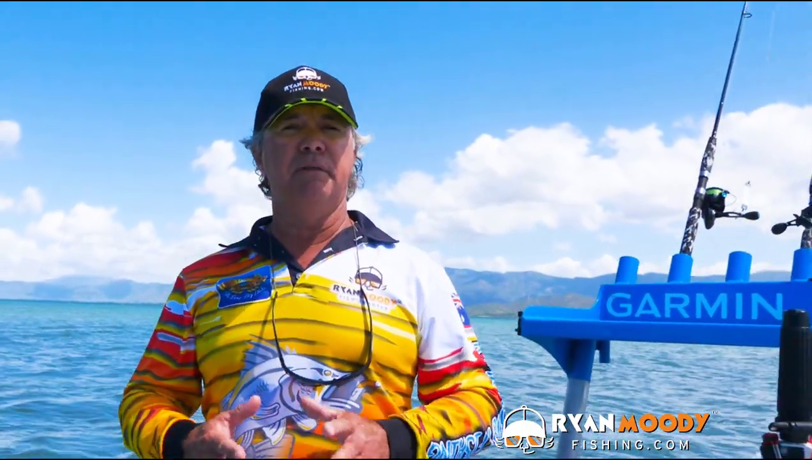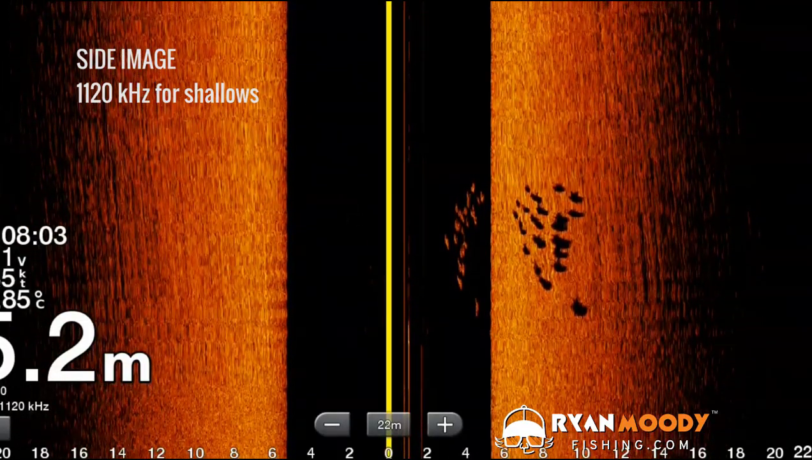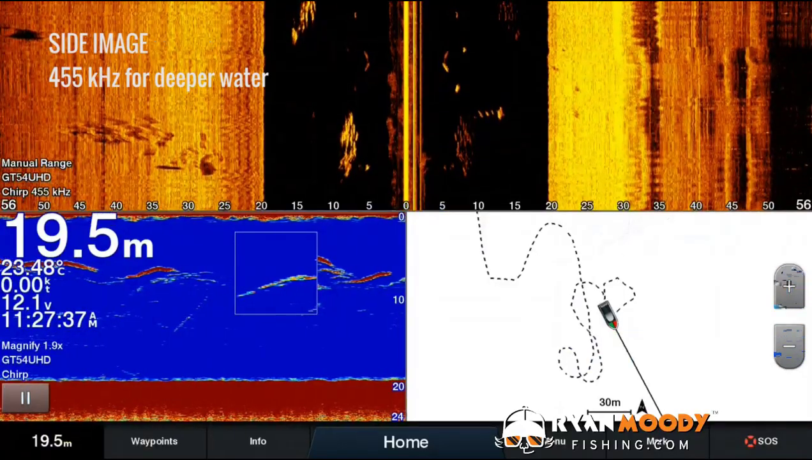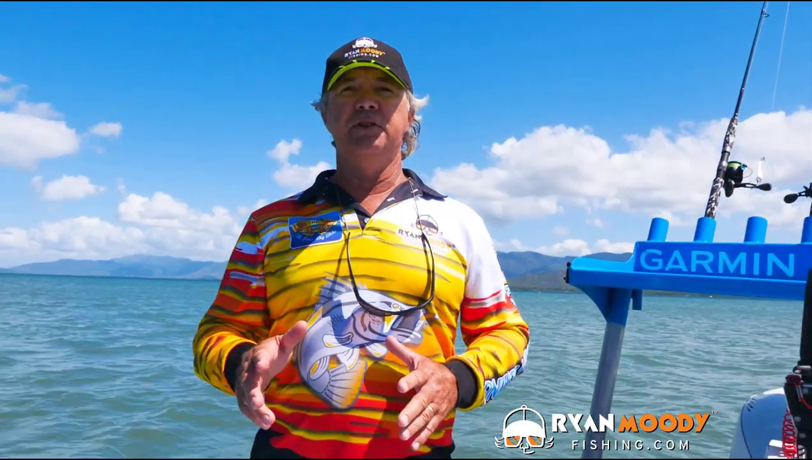For searching, the side imager frequencies on the unit include 1120 kHz ultra high definition for super clear resolution and target separation in those shallower estuaries and lakes, plus 455 kHz for the slightly deeper water if you like to go searching offshore a little bit, up to around that 40 to 50 metre mark. If all this sounds confusing, do my Sounder Skills 2 course and it will explain it all. There will be a link below the video.